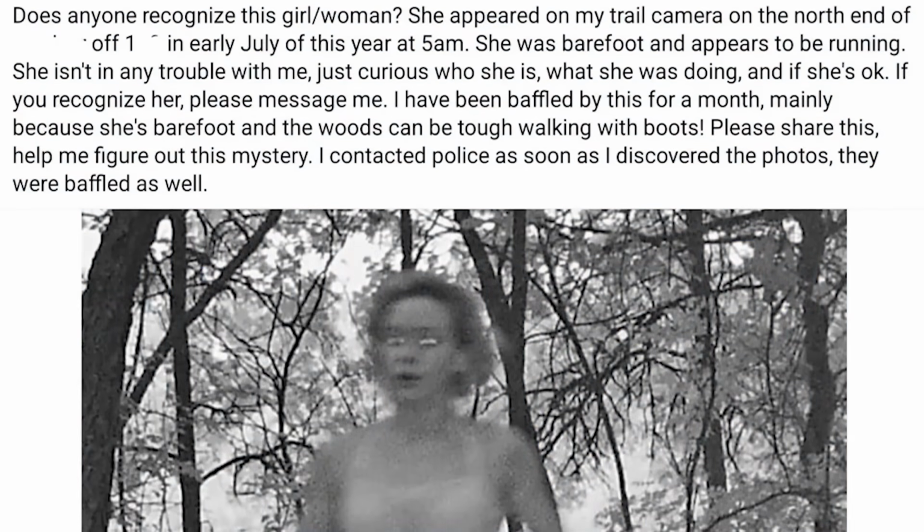So this next story may not be a creature captured on trail cam, but it's equally, if not more, disturbing. This woman here was captured on a deer cam in the woods, going back and forth in the dark for hours, barefoot. The owner of the property was pretty alarmed when he saw the images, making a post online about it, reading, "Does anyone recognize this girl/woman?